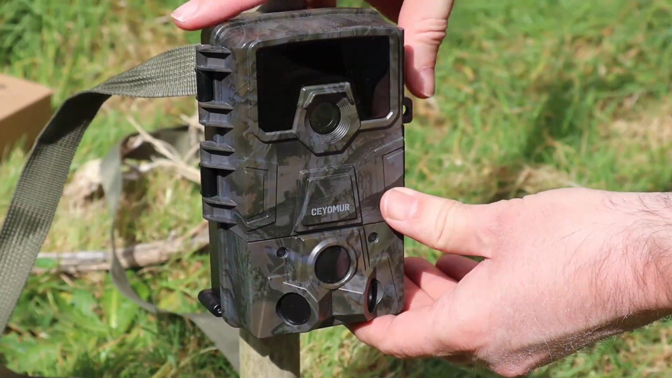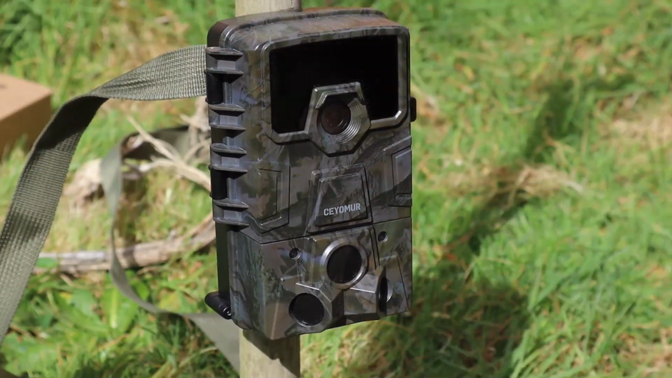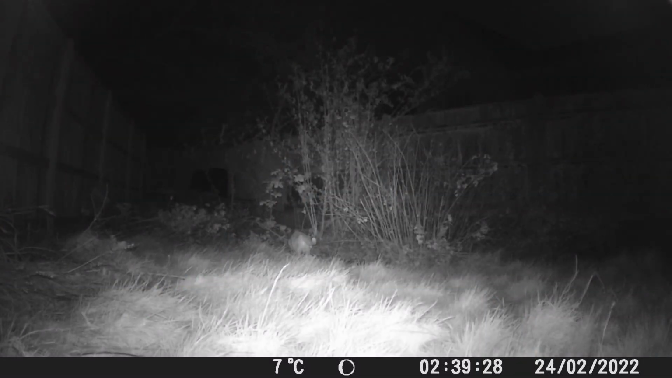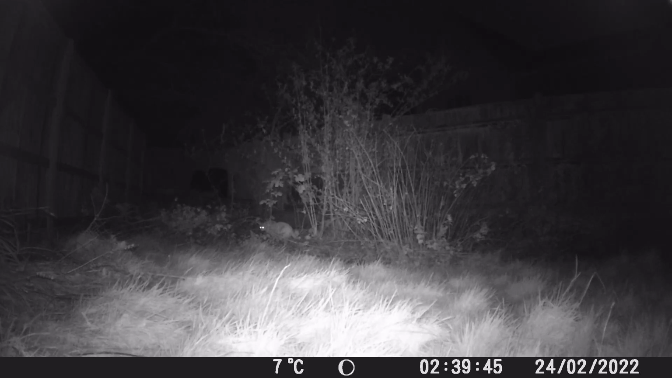So, now on to the interesting bit. What did I see? And how are the results? Well, the first image captured was a neighbourhood cat. Not exactly wildlife and not something I particularly want in my garden, but at least this means the camera is working. This was more of a proof of concept. You can see the details caught by the camera, the time and the date and the current temperature. So with that, it's time to take it to a better location.